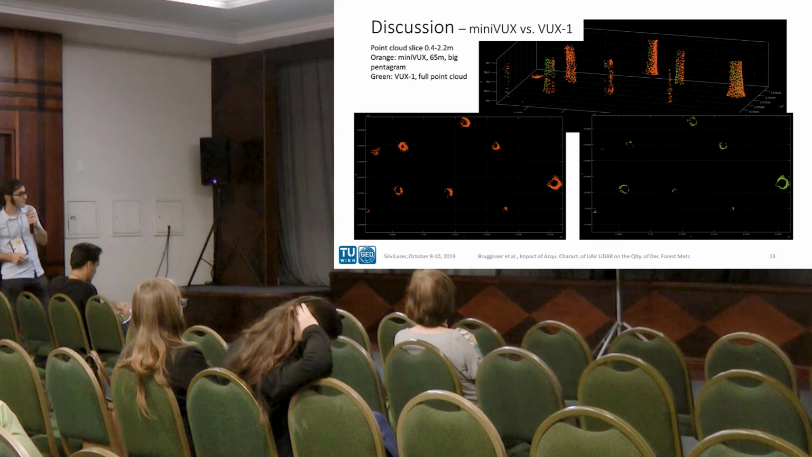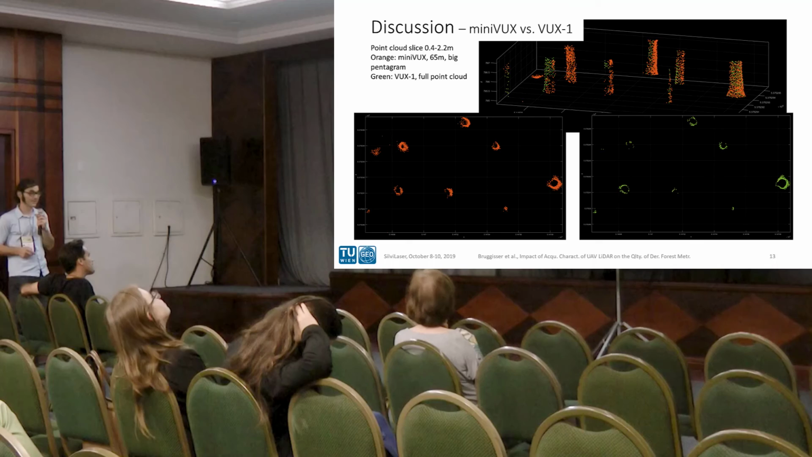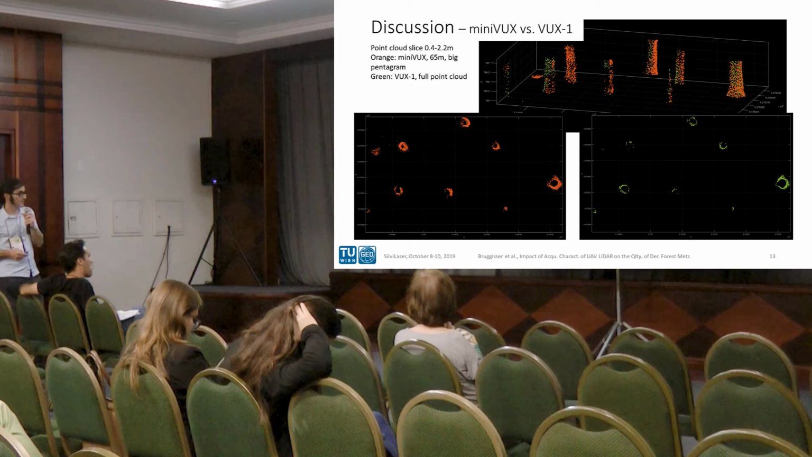And just visually one can see how much less noise there is in the VUX-1 data. So even though the point density is much higher for the Minibox dataset, DBH errors are still much lower for the less dense sample of the VUX-1.